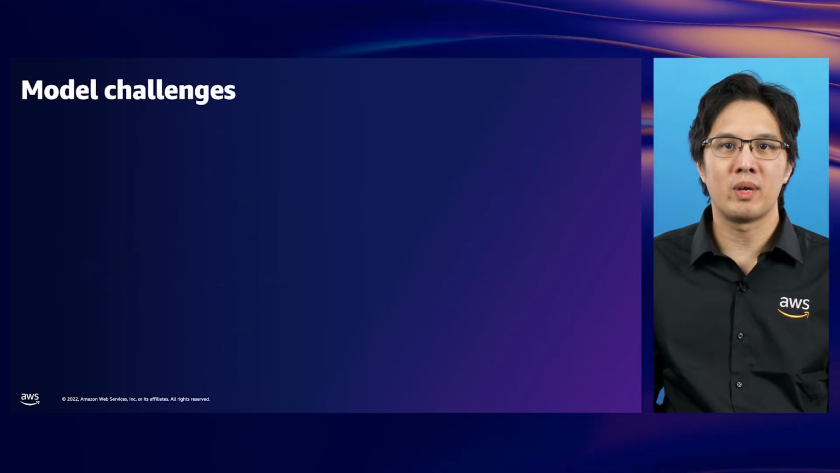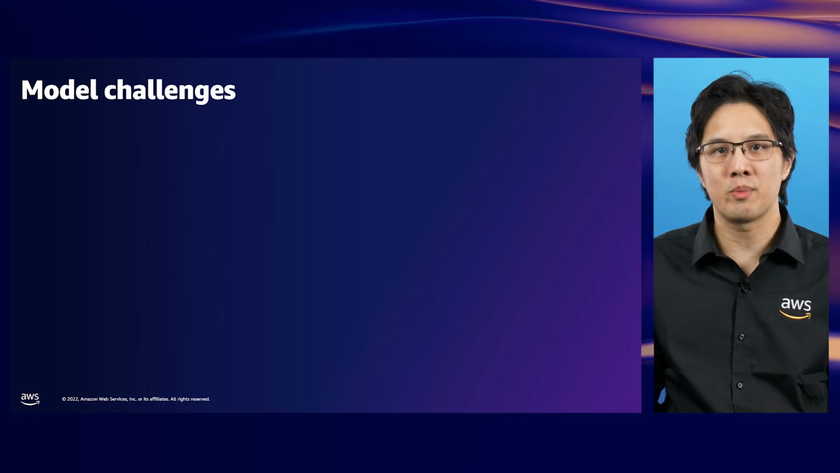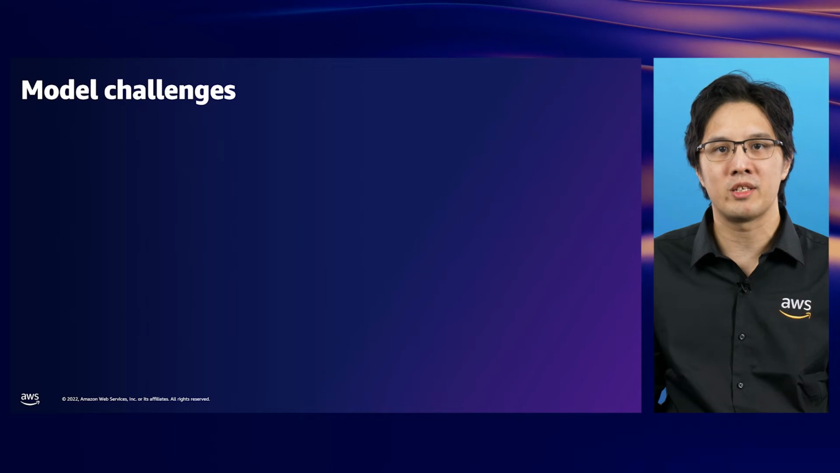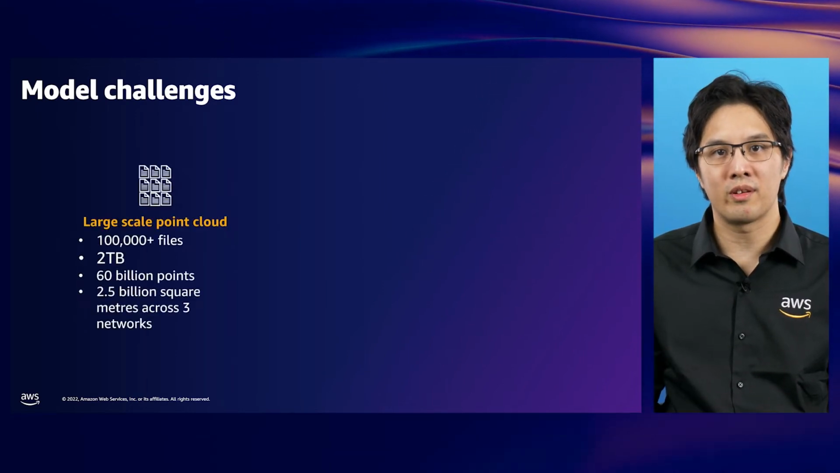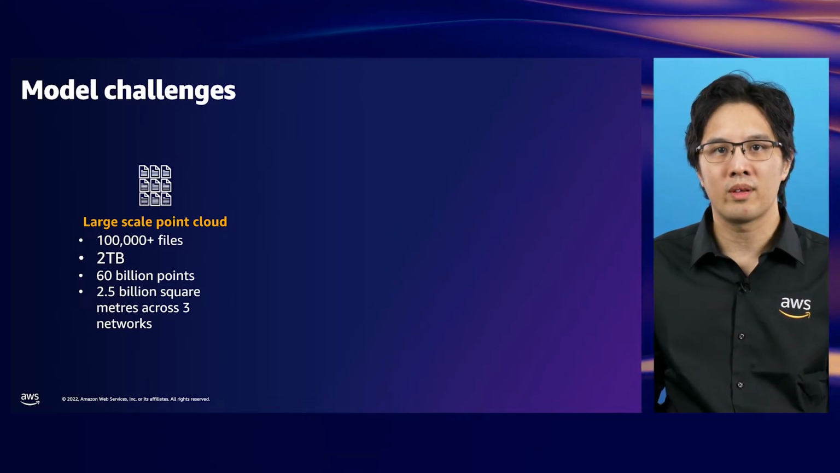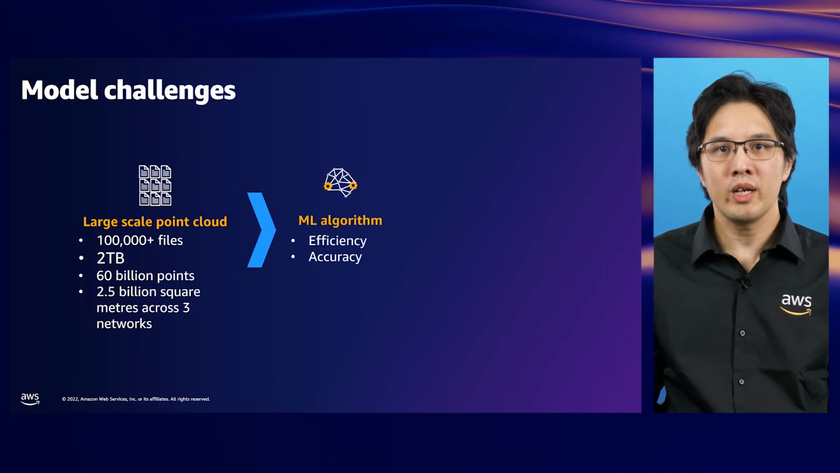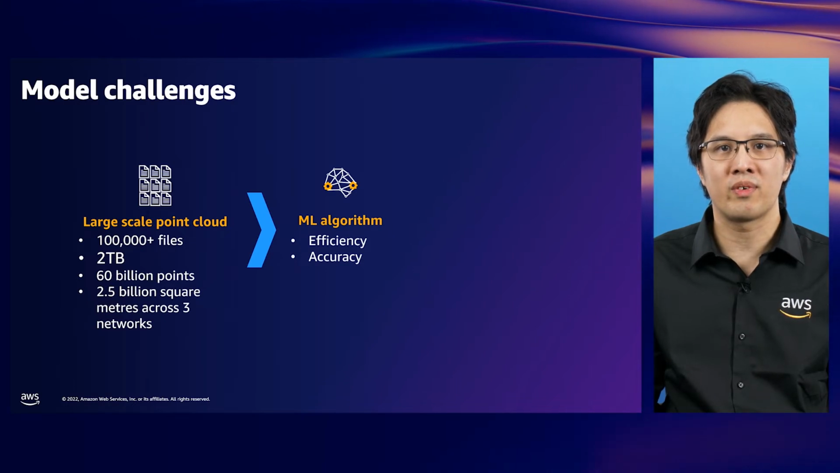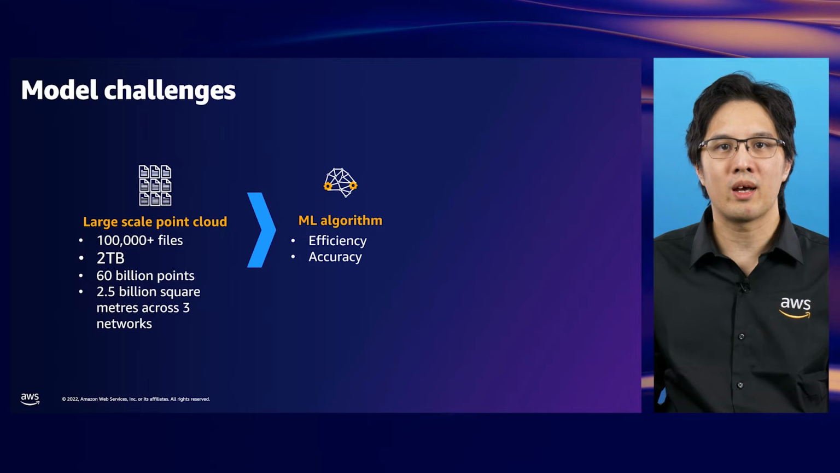Now that we've reviewed how Geomatic AI implemented their data pipeline, I'd like to draw your attention towards the challenges Geomatic AI encountered with training a point cloud semantic segmentation model and how they overcame these challenges. Starting with the data, the training dataset consisted of over 100,000 dense point cloud files, totaling 60 billion points, covering 2.5 billion meters across 3 networks. Training a model with such a large dataset meant that we had to find an algorithm that could provide a good balance of efficiency, to keep the cost down, and accuracy to ensure that we met our target objective.